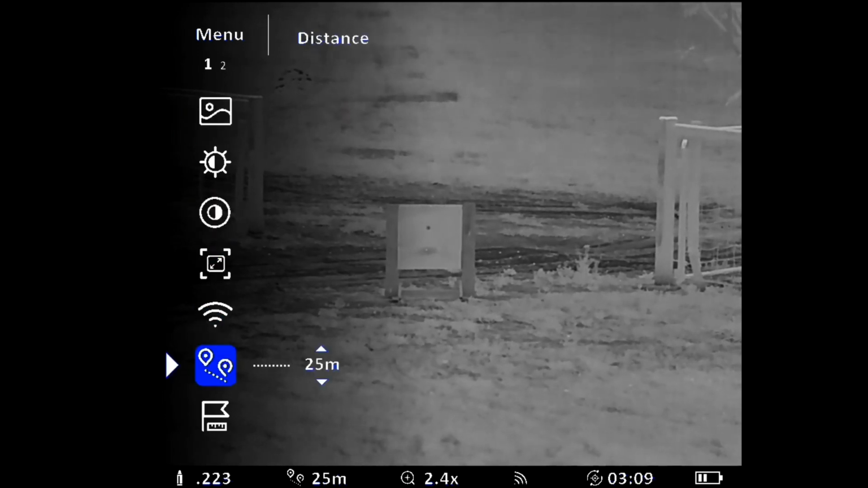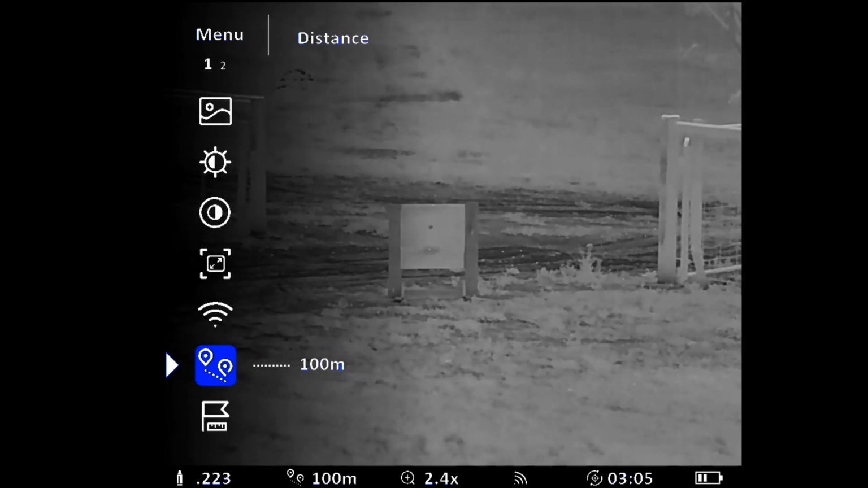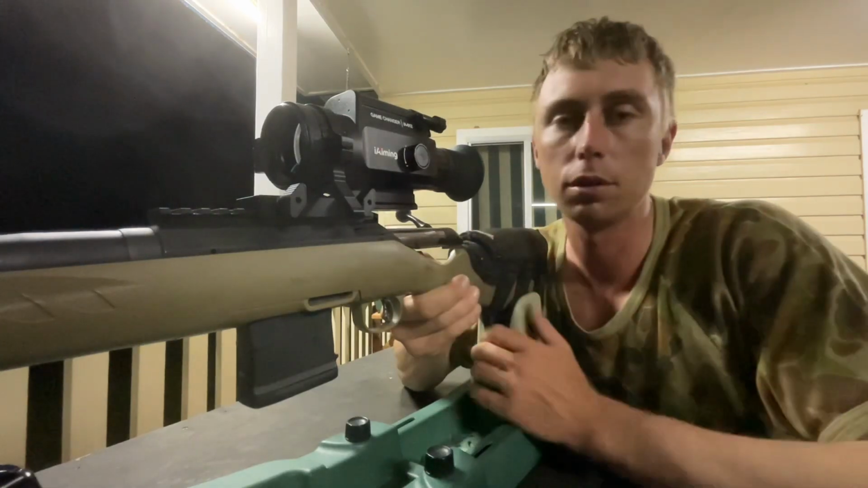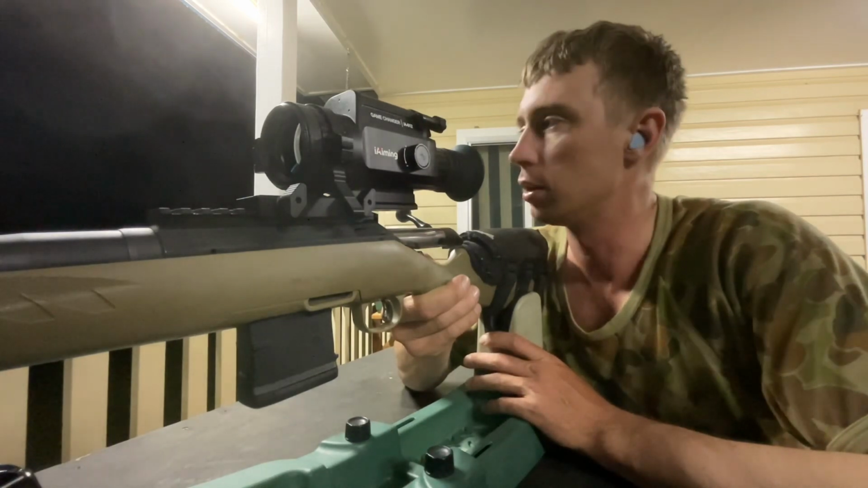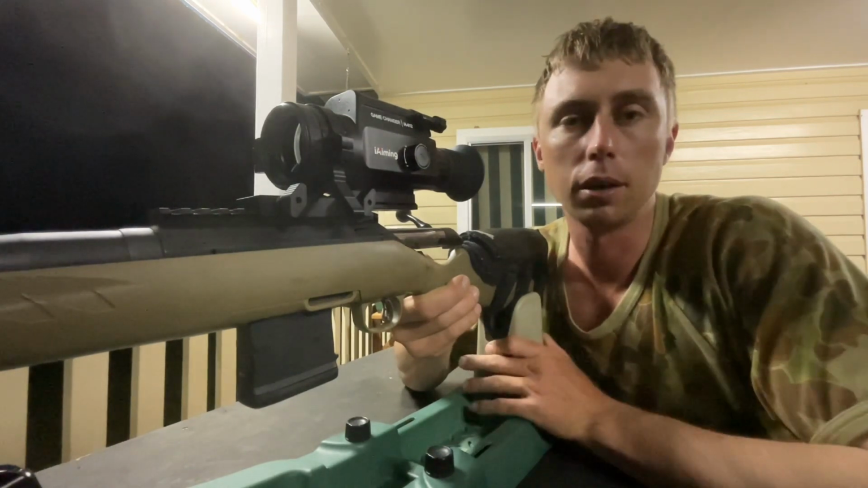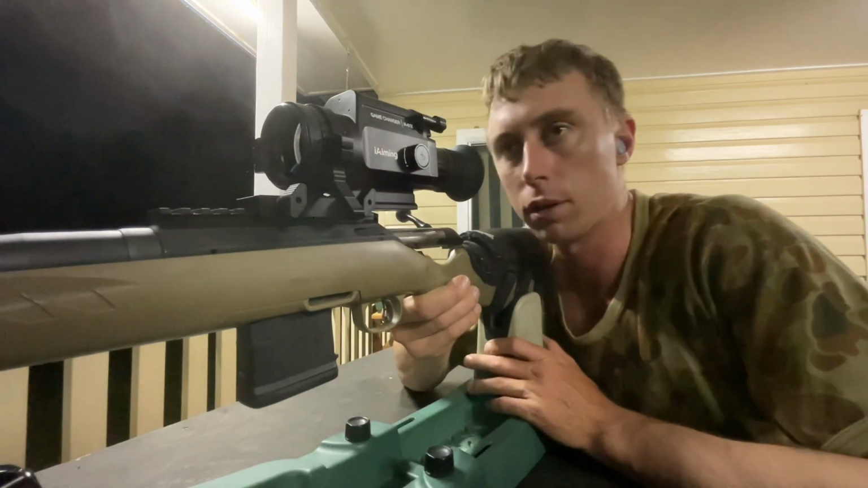Another thing with your distance, I usually leave it set at 100 meters, but by default, when you turn the scope off and back on again, it resets your distance to 100 meters, which doesn't worry me because just using it on my 2D3, I'm mainly shooting at stuff at 100 meters anyway, between 50 to 100.